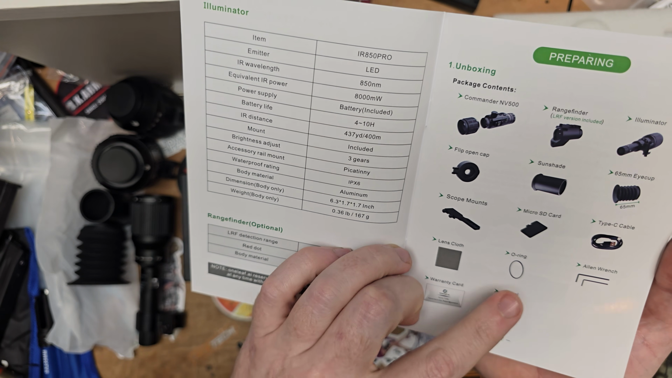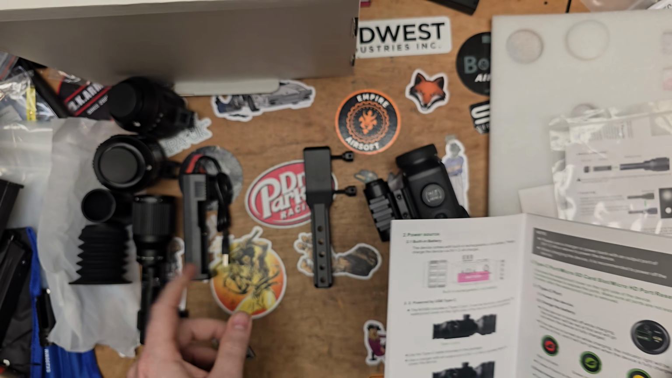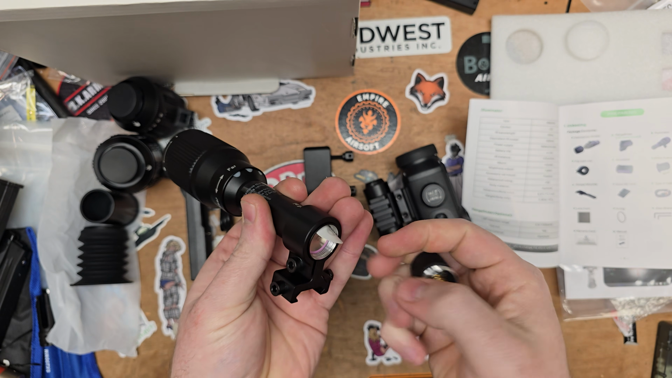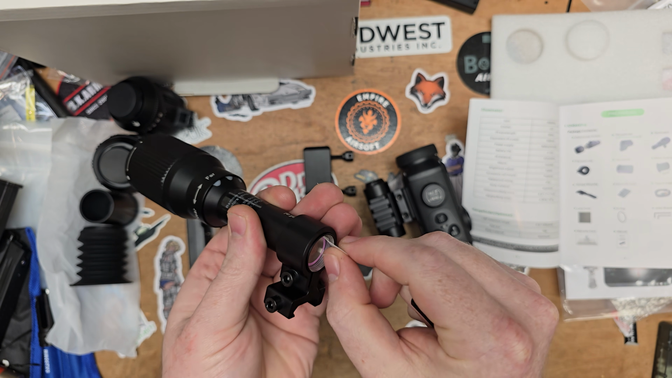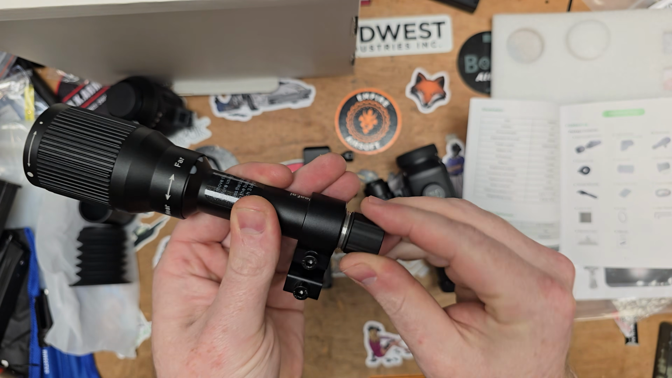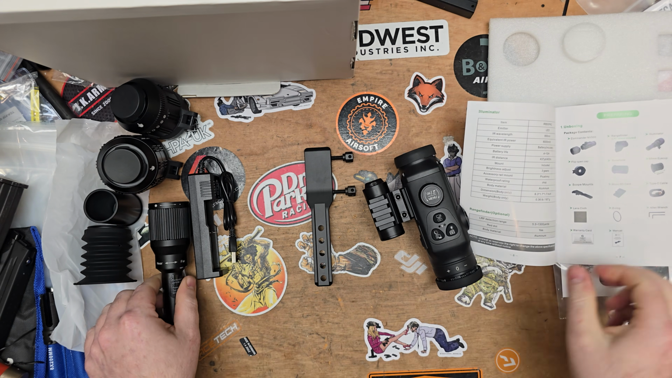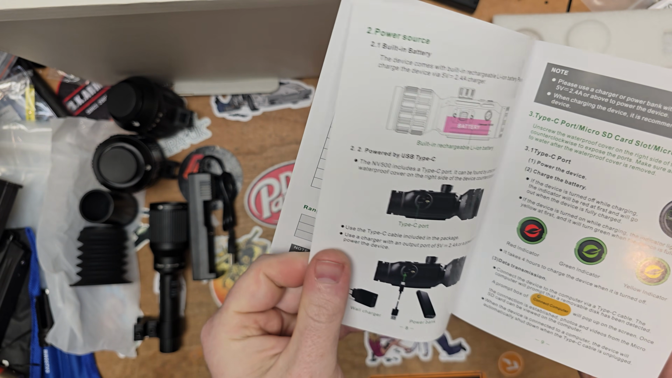Unboxing. So we should have Allen wrenches, O-rings, built-in rechargeable lithium-ion battery. The charger that comes with it, I imagine then, is for the illuminator. So we unscrew this here. Yeah, that's held in by a cap so that it doesn't turn on when it's in transit. So it comes with a battery in that, and it comes with a charger for that. So we can take a look at that as well. Micro SD card, scope mount.